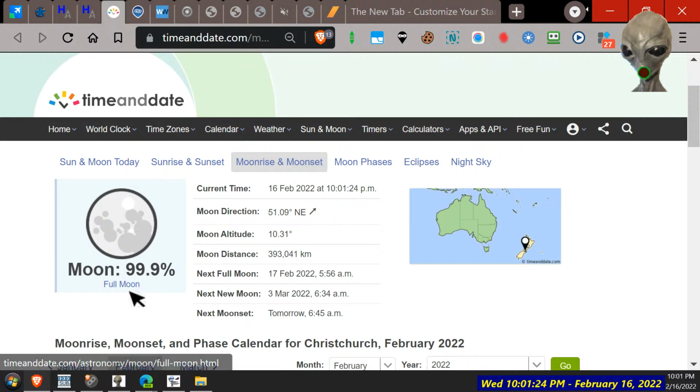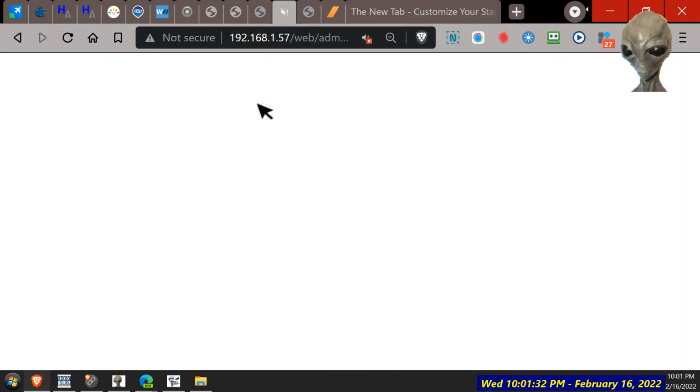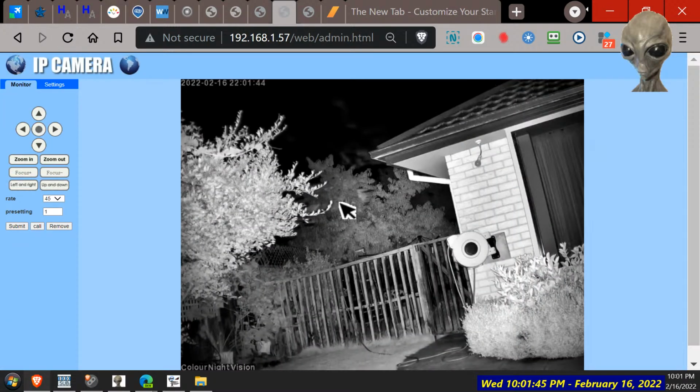Can't get much more than that. So why can't I see it? Maybe that bright light was the moon then. Gone behind the tree. Low on the horizon. Where's that one disappear to? That too, we lost battery already. So the moon must be behind there then.